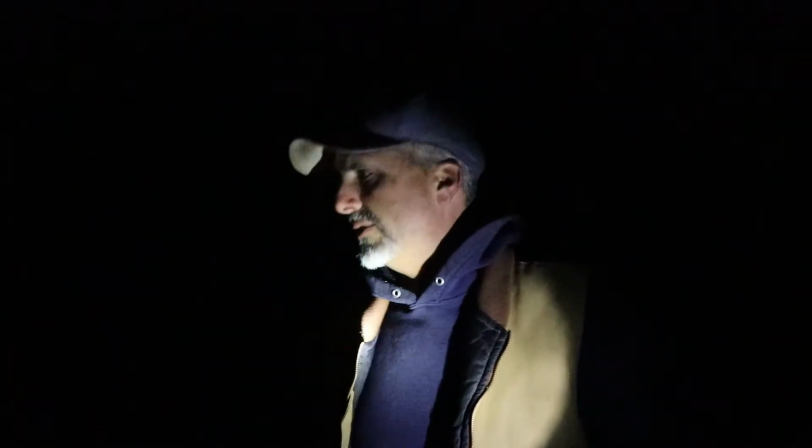I have a flashlight. You can't see it, but I'm holding one for light. What I'm going to use is my thermal gun just to check. I know these colonies are all doing really well because during the day they're out flying. They've been bringing in all the syrup from the open feeders. I'm just out here playing around. I did this yesterday morning, and I'm like, you know what? I got to do a video on this.